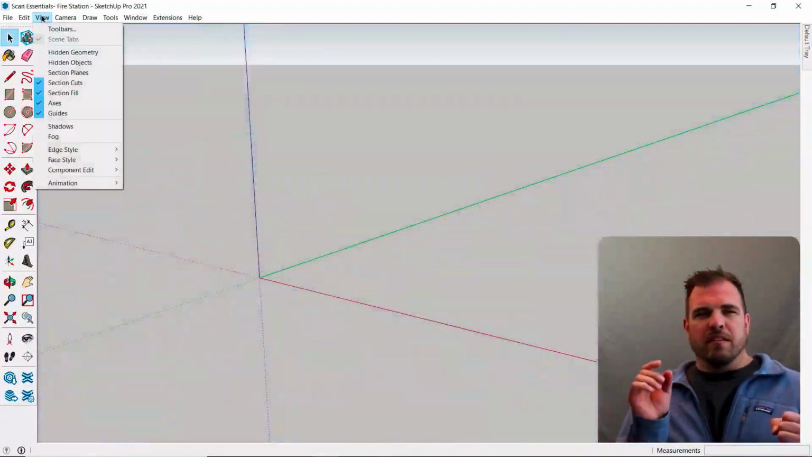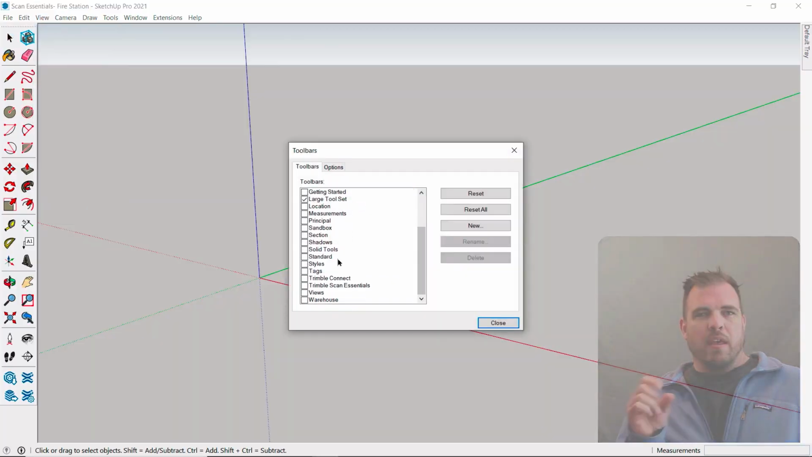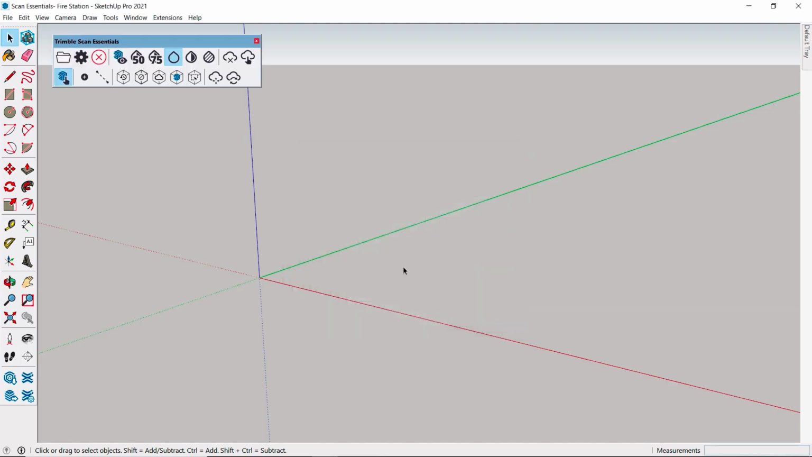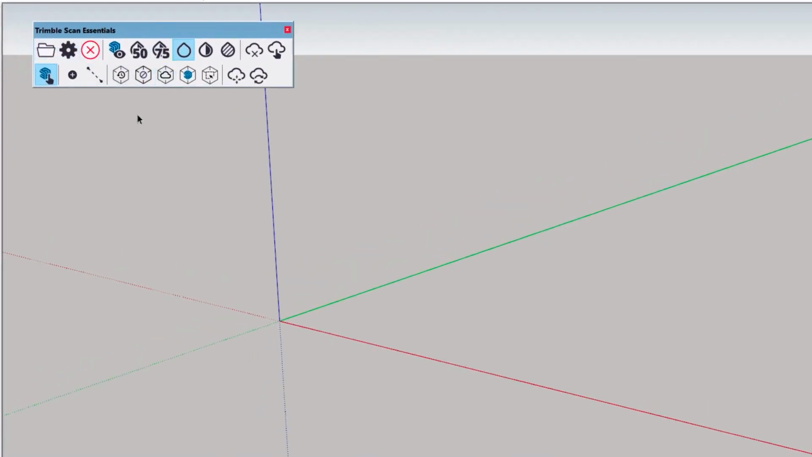So, let's start by opening the Scan Essentials toolbar. These icons are broken up into several groups, which is nice. We'll just work our way through them. The first three are for managing your scans. We can open and close scans, and also open the Point Cloud Manager.